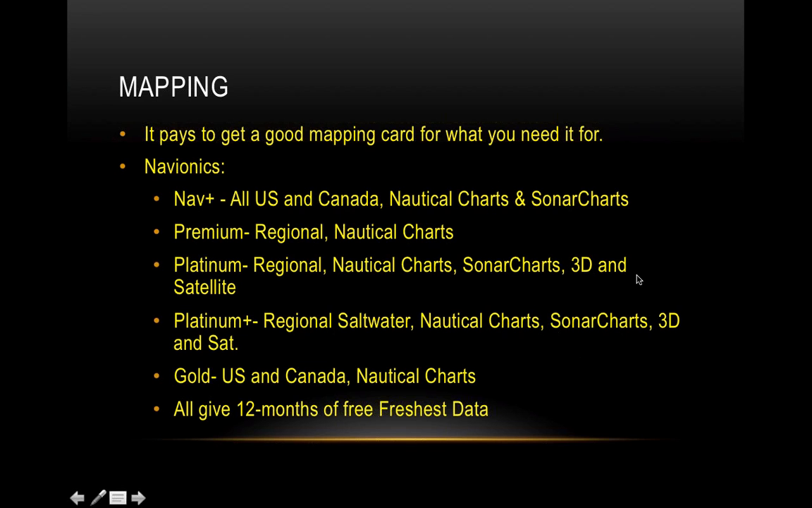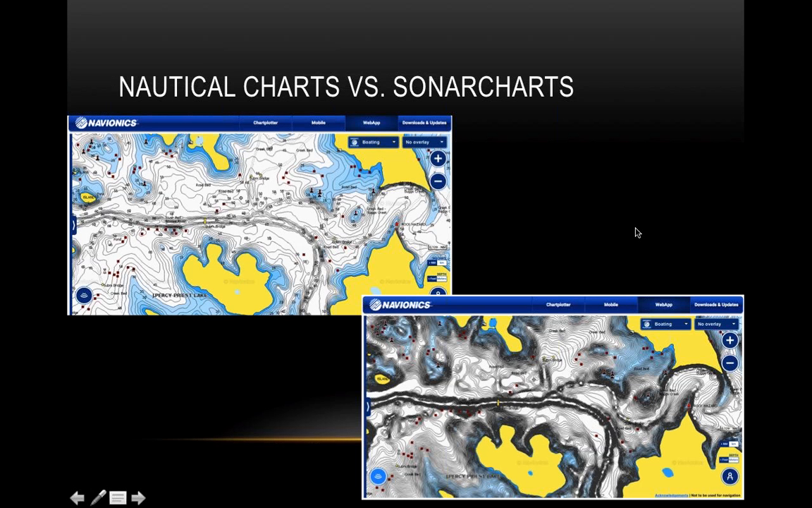So let's move on. I'll show you the difference between Sonar charts and nautical charts. Up here, this is from their Navionics web app. The top image is nautical charts. Not bad. Good detail. It's all that you'd really need if you're just doing basic fishing, you just want a navigational aid and good contours.